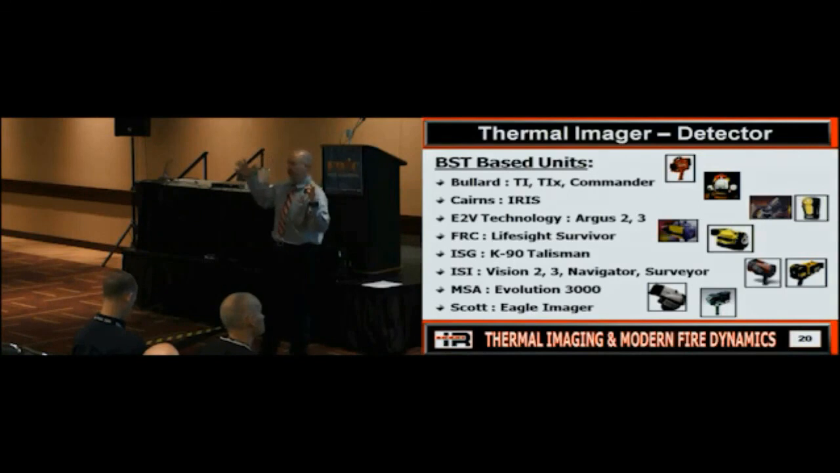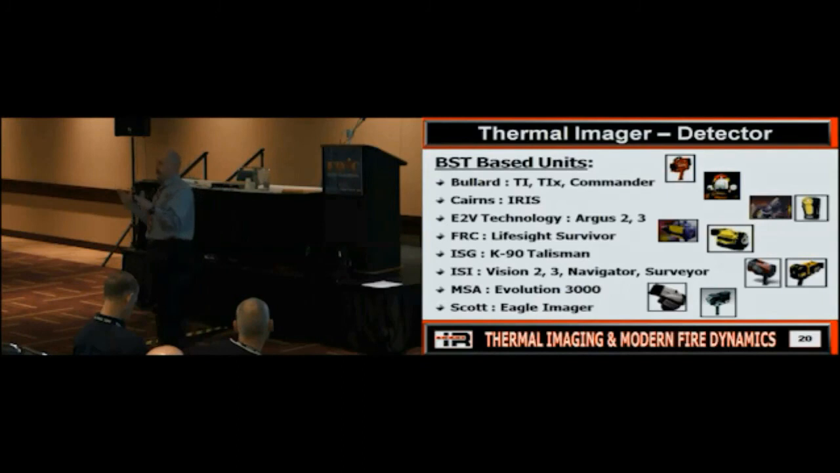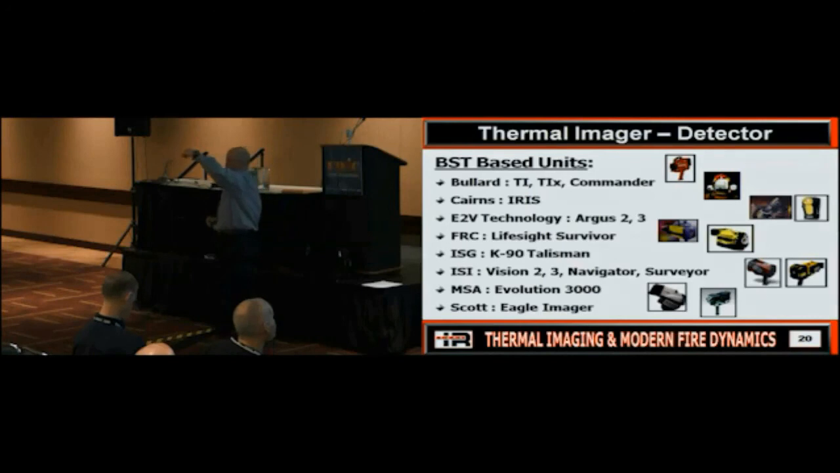So they had this huge pile of BST detectors laying around. So somebody said, we need to sell these. So guess who was looking for thermal imaging cameras? The fire service. Guess where your first thermal imaging cameras came from? Courtesy of a Cadillac not selling them. Okay? Believe it or not, that's the truth. Now, the microbolometer technology is what? That's more the military technology. That's more the newer stuff, more the updated stuff. So that's kind of how we got into it.